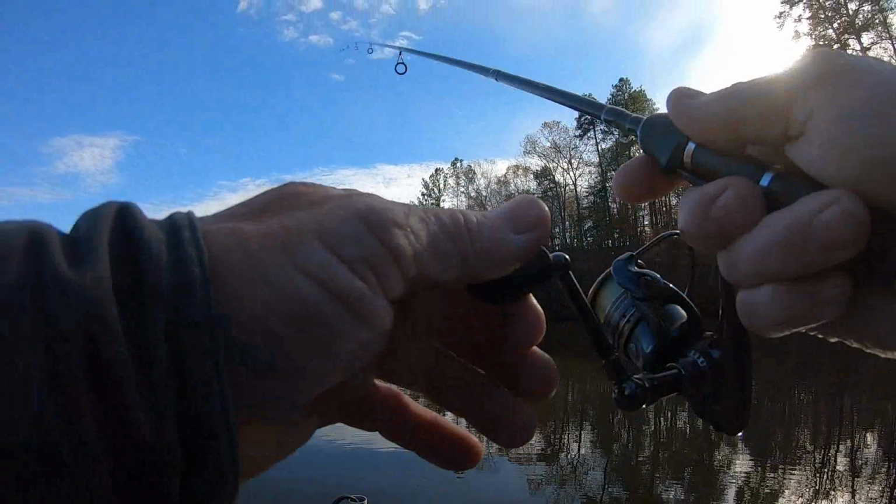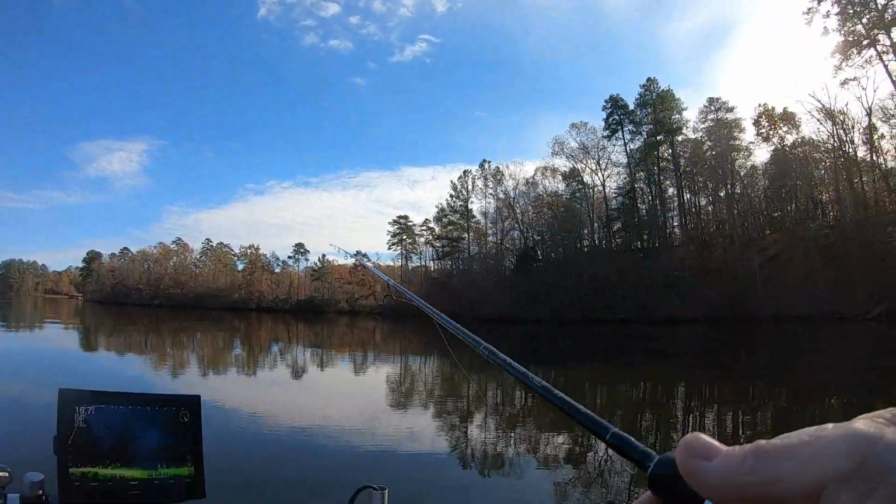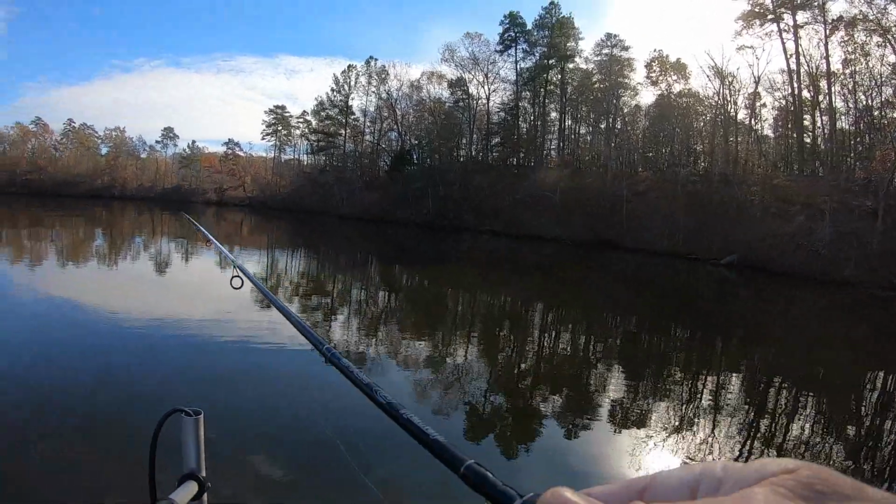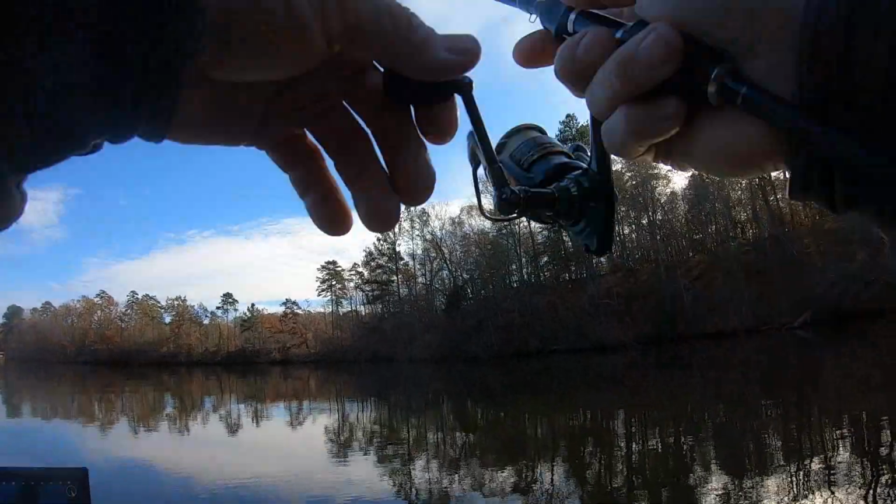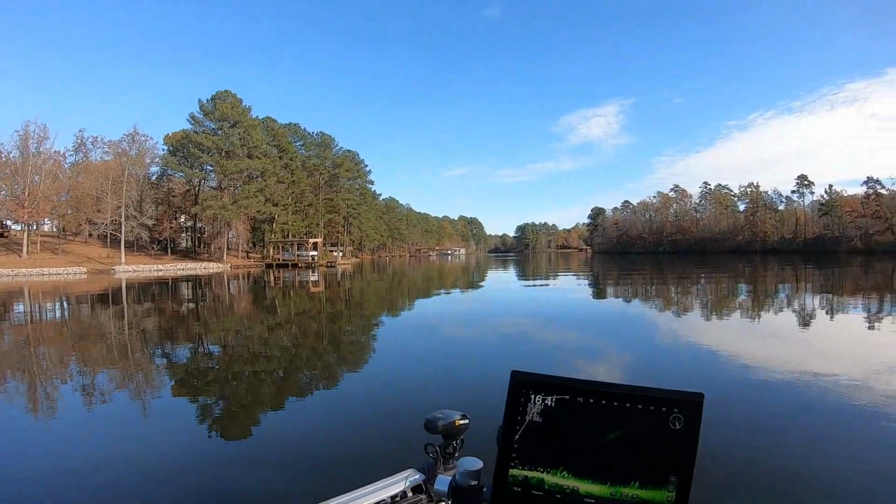I see one raised up. He didn't get it. I'm pulling slowly. I see another one raising up. He didn't get it. A lot of them will follow it. A lot of them are raising up, just checking it out. I see another one raising it. They're coming up off the bottom, going like, nah. One just hit it, but he didn't get a hold of it. Now look, my bait came way up here from here. That's 15 feet.